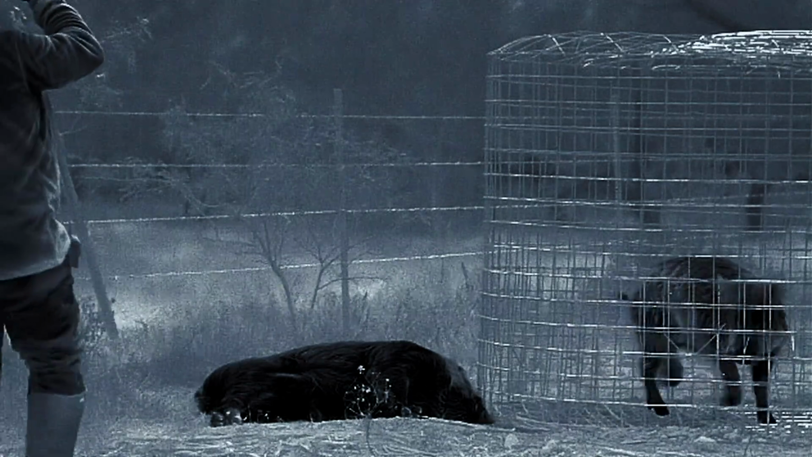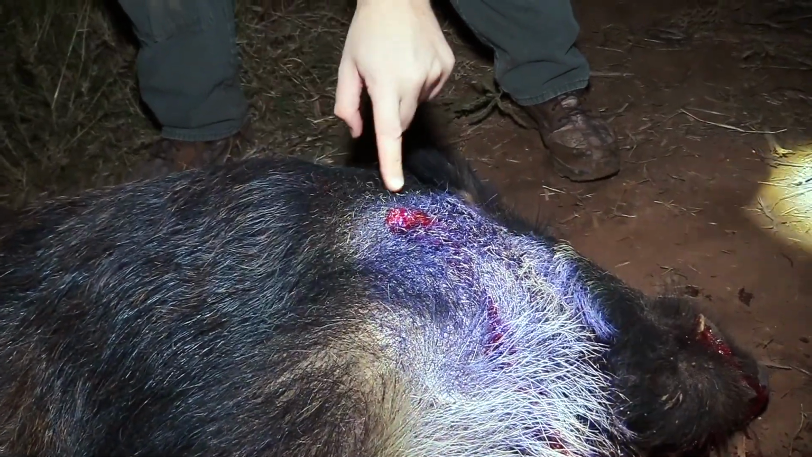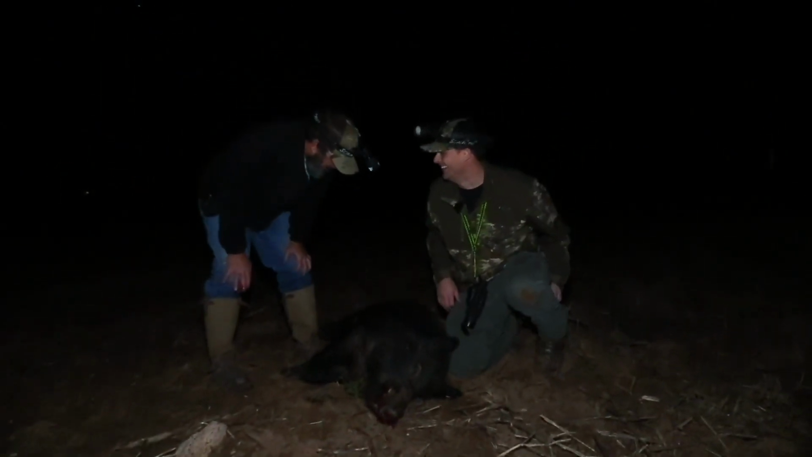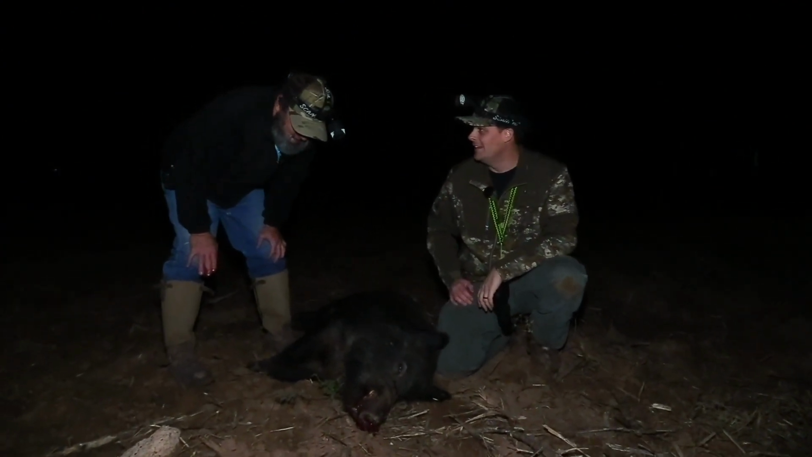I'm not used to this recovery here, boys. But this one right here is a stud pig, buddy. I know this is your first pig, Derek. What do you think he weighs? 245. Derek here, how many hogs have you killed in your lifetime?